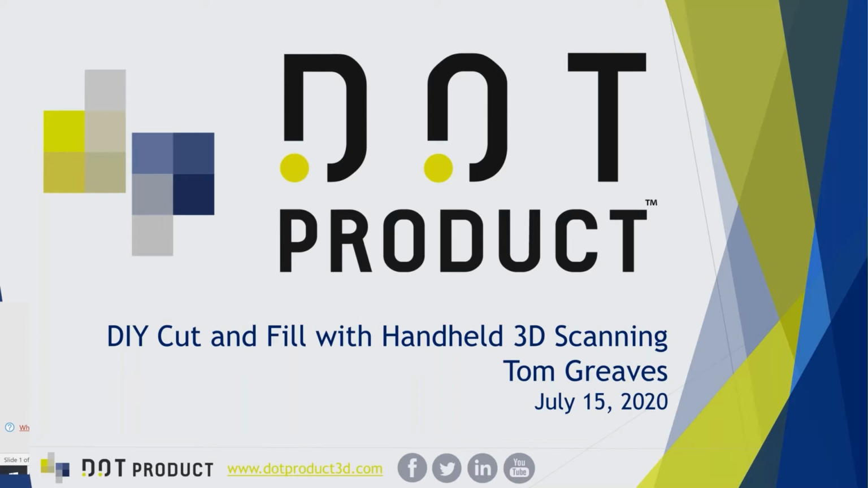Today we'll be walking through a do-it-yourself cut and fill project that was recently executed on a home renovation or home improvement scenario, as well as some other volume calculation functionality, including live demonstrations and even some live scanning in the second half of the webinar. While I expect everything to go smoothly today, please bear with us as we demonstrate all of this functionality live in action across multiple locations.